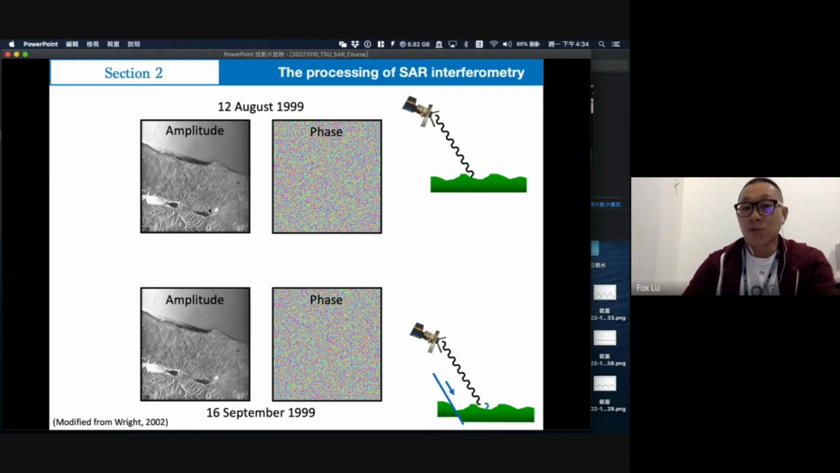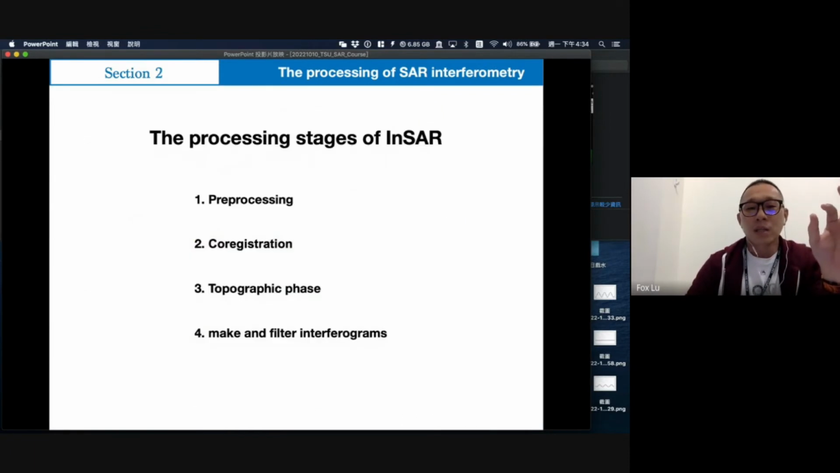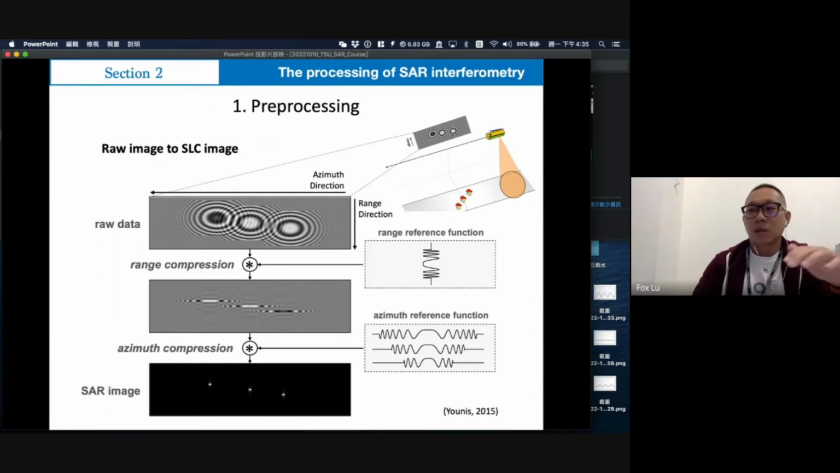It's just gray colors, and the lake area is more dark, but in the city areas it is very bright, and in the mountain area it is between these 2 colors. So that has already become the SLC image, we call it the single look complex image.